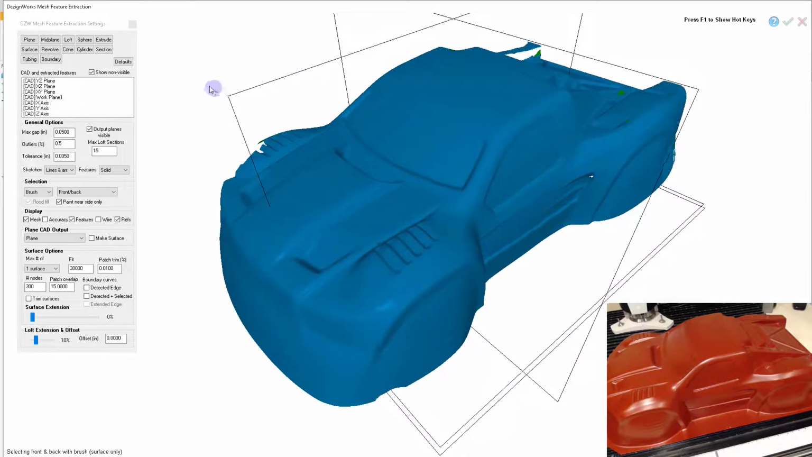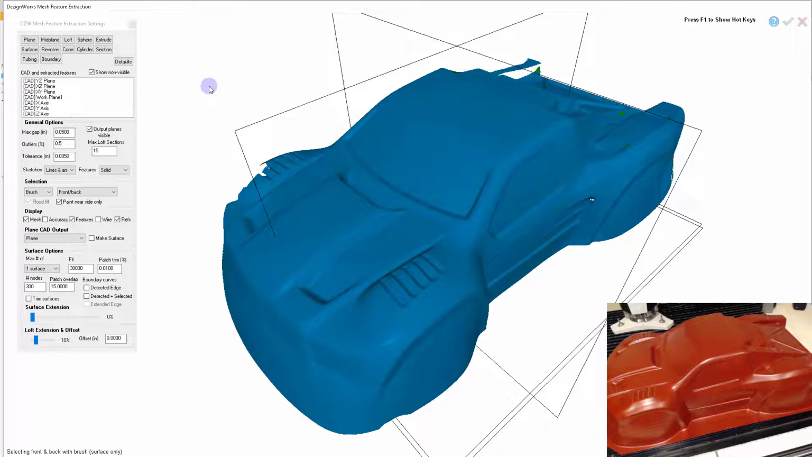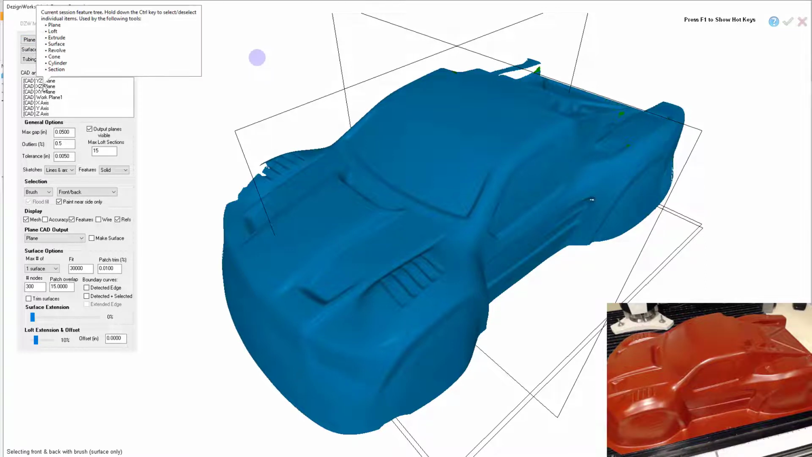So now that you have the mesh, we're going to talk about how you identify things. And we're not going to go in full depth. This is just a basic, so you can watch the third video. There's different ways to paint on the model. So up here is where you build things from it. This is like planes, mid-planes, loft. This is like your tree in Inventor. And here, selection, we're going to talk about.